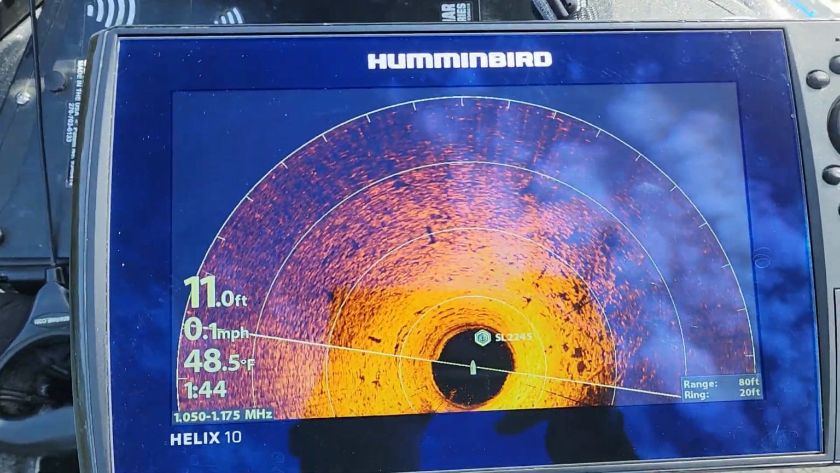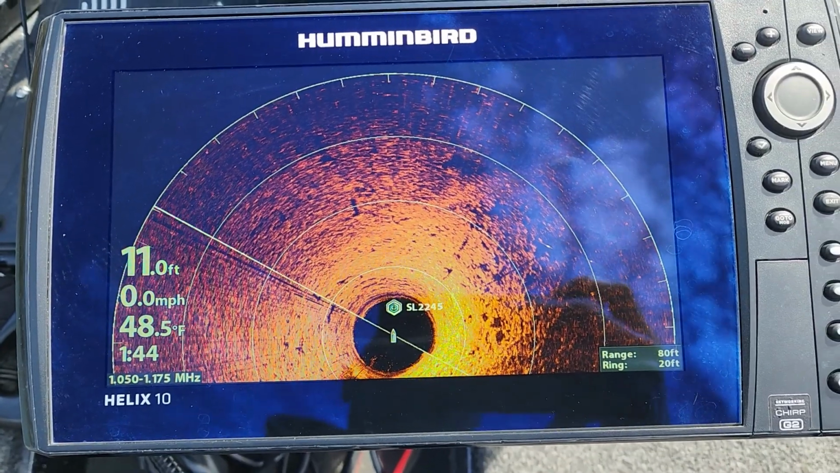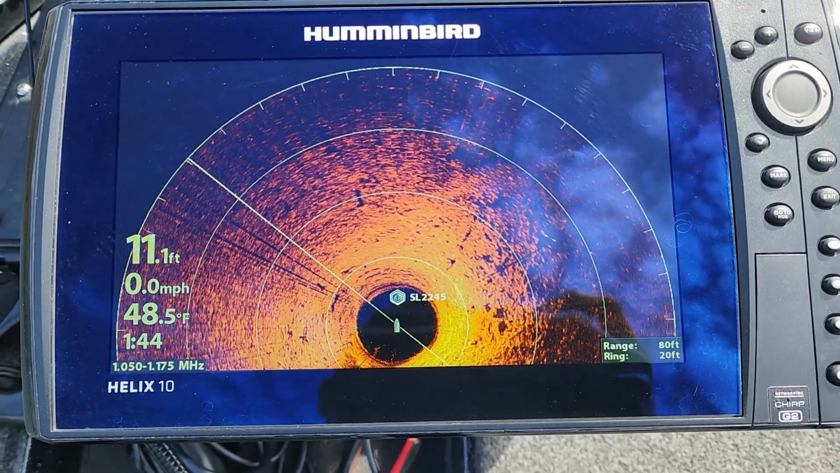But what I was doing was focusing on these rocks, guys, and that is what caught that 3-pounder that you just saw me get to the boat.